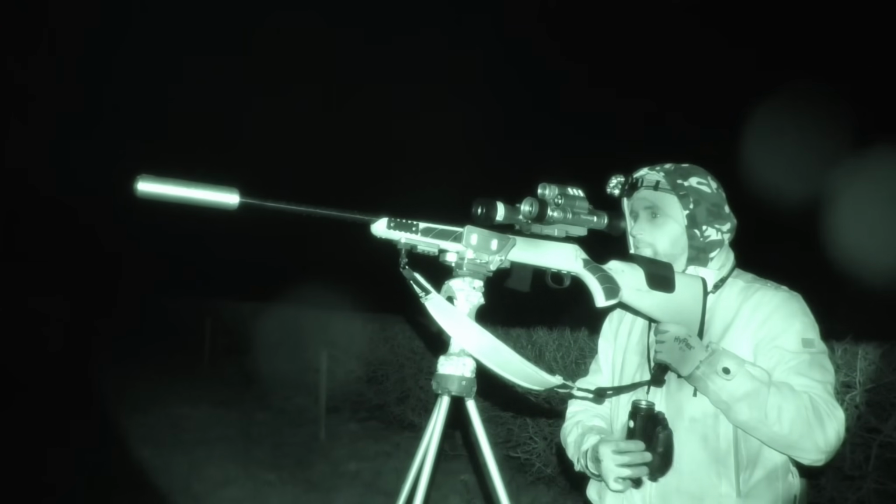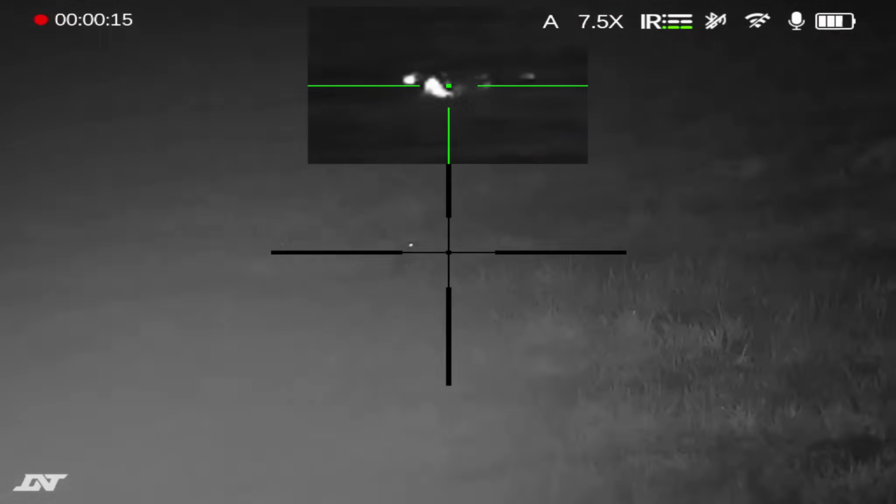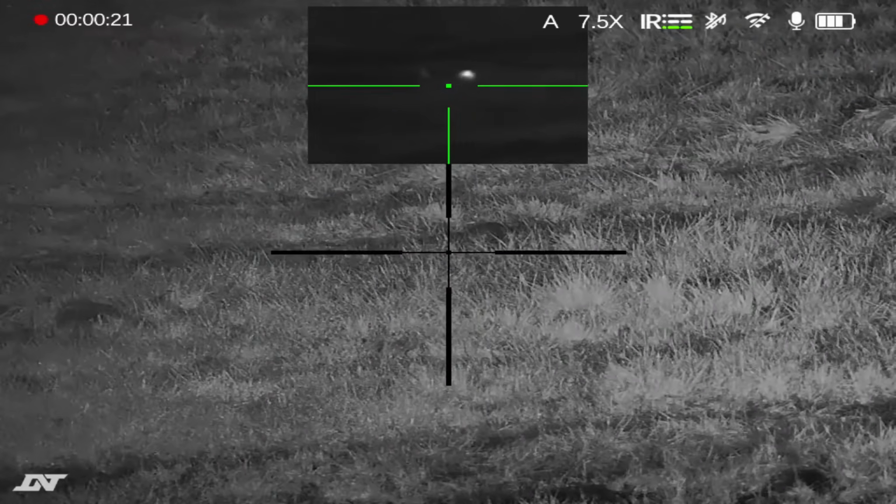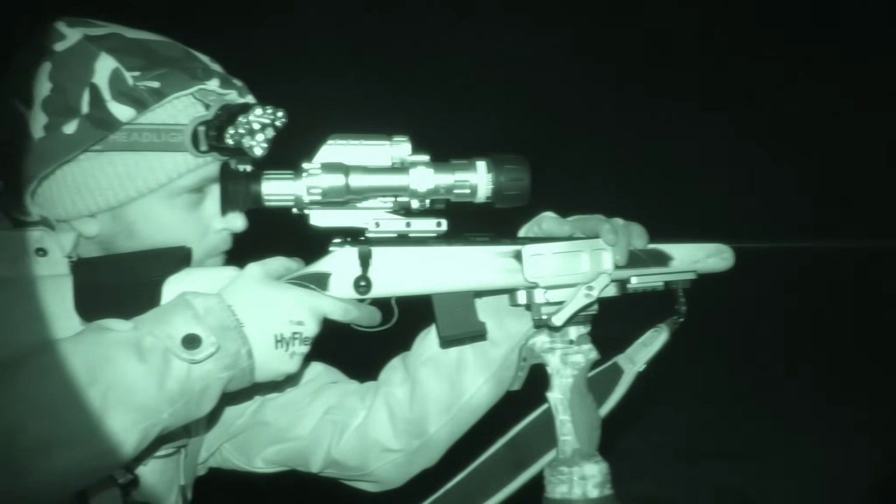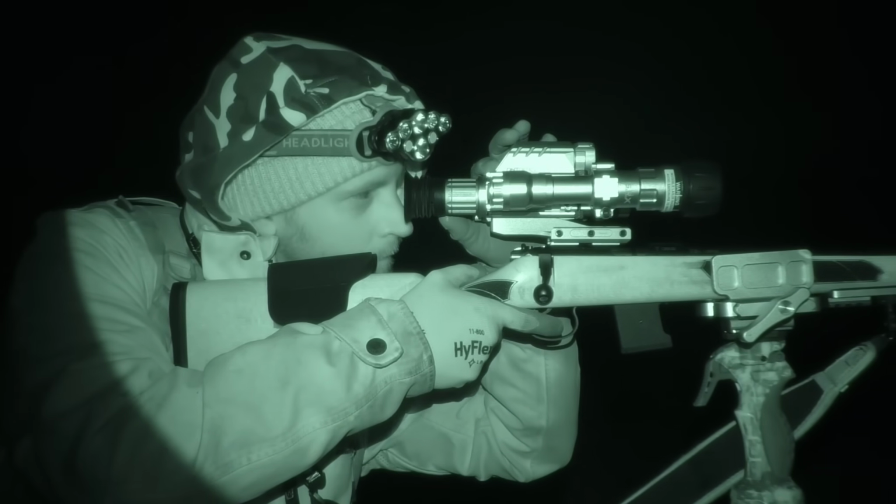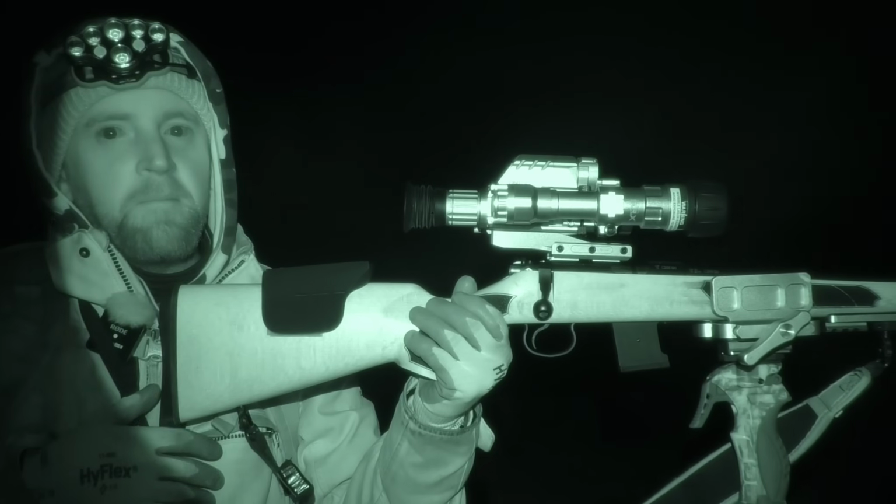Good shot, sir. What distance was that? Did you range it?